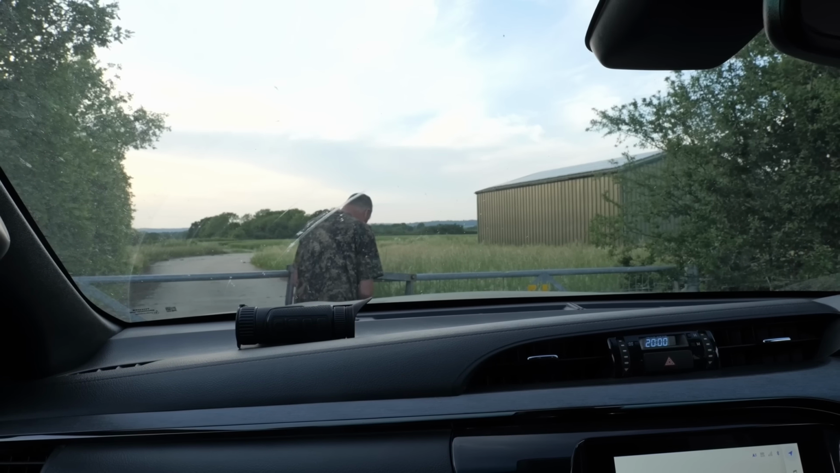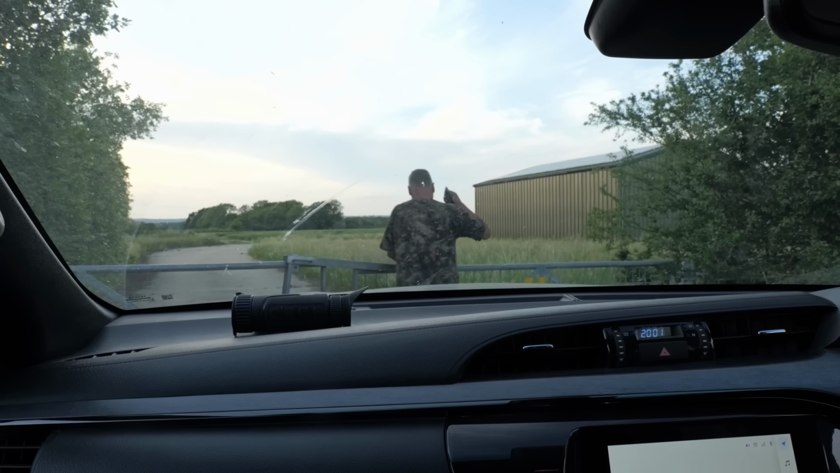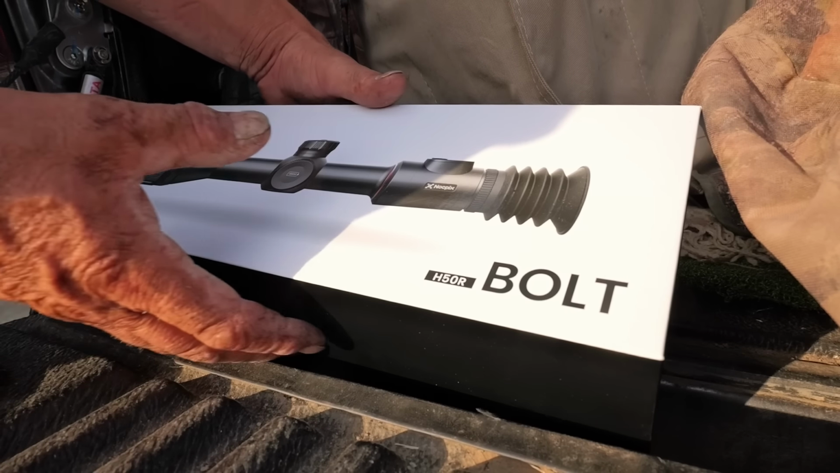I haven't shot over here for a long time, but she rung up and said she's got a problem with this fox taking some of her chickens, and I've got that scope, and I thought, well, get you up here and see if we can get a video with it. I think we will.